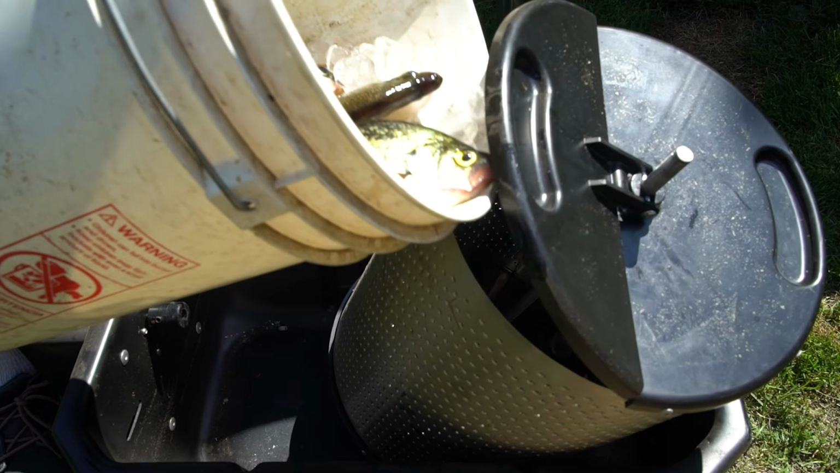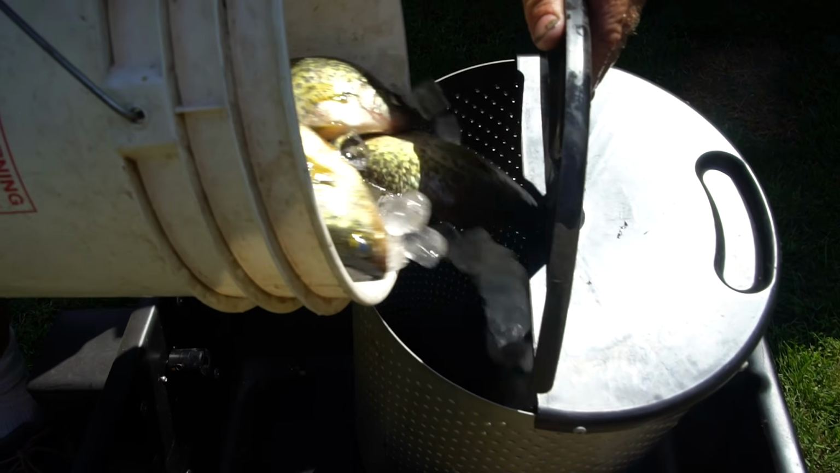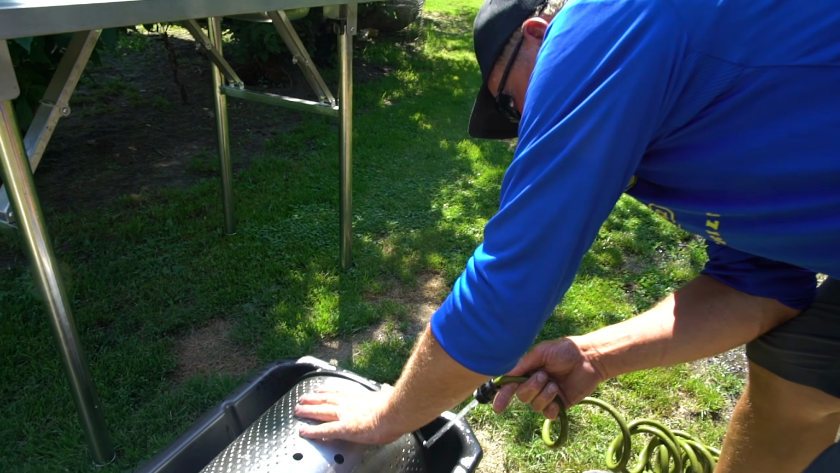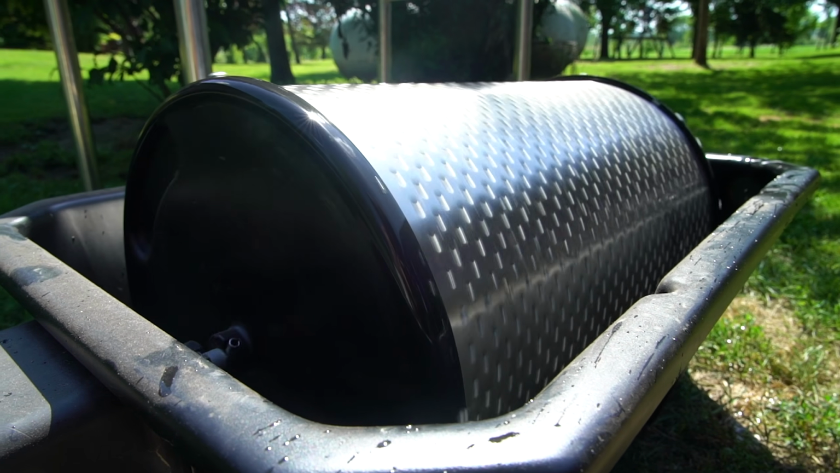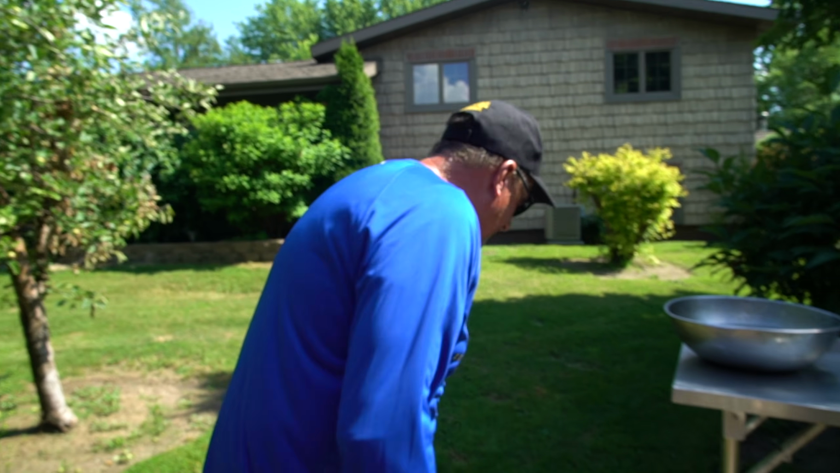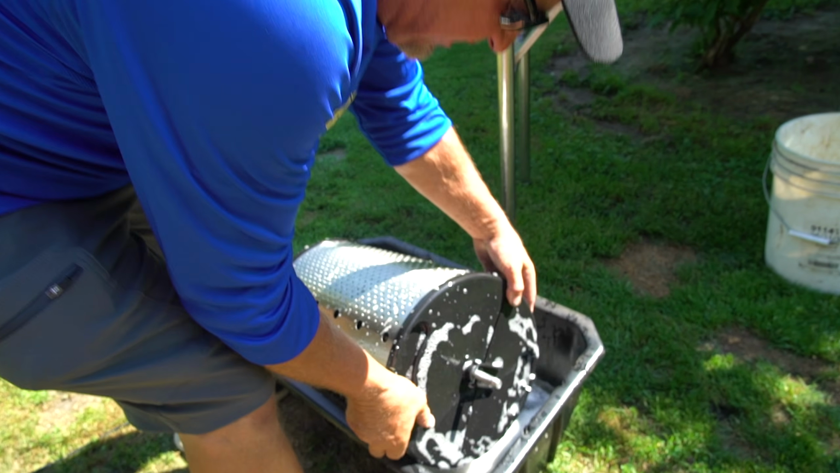Got a little bit of ice in there, especially like today, it's 90 degrees out, so it doesn't hurt to have a little ice. And then I'll fill it up, just up to the tabs right there. If you get too much water in there, then it won't scale properly. Okay, I've had them in there for about 12, 13 minutes now. I'm gonna shut it down, take a look at what I got here, and it's real simple basically.